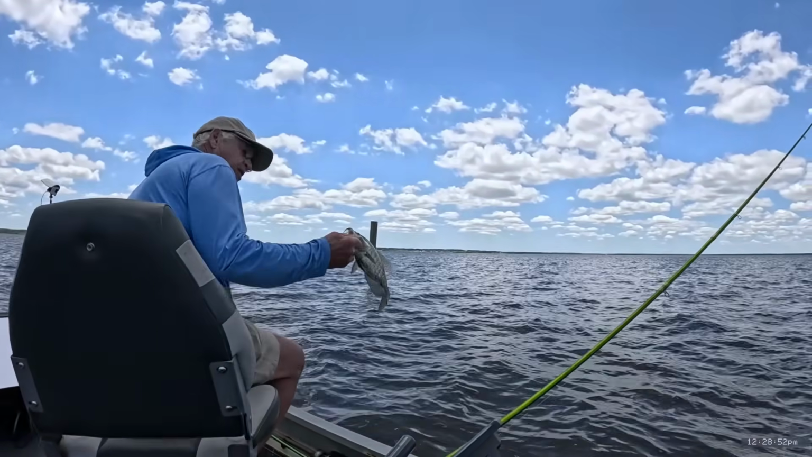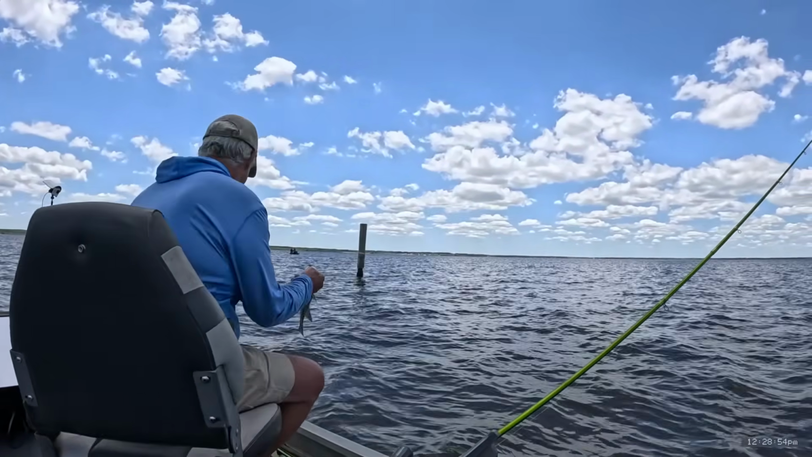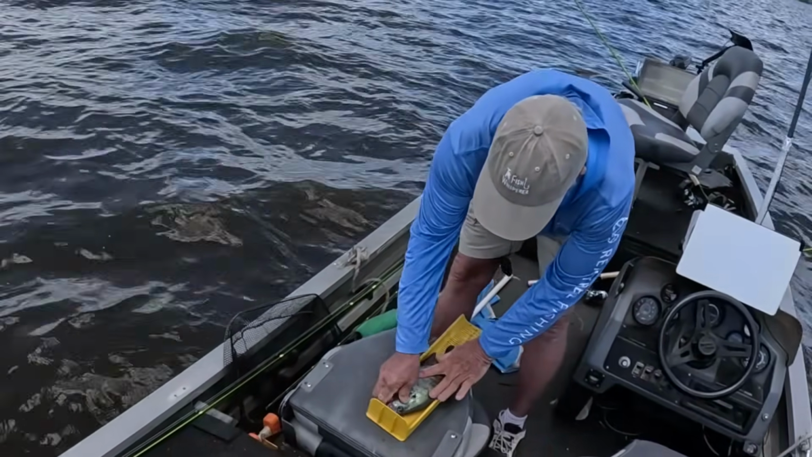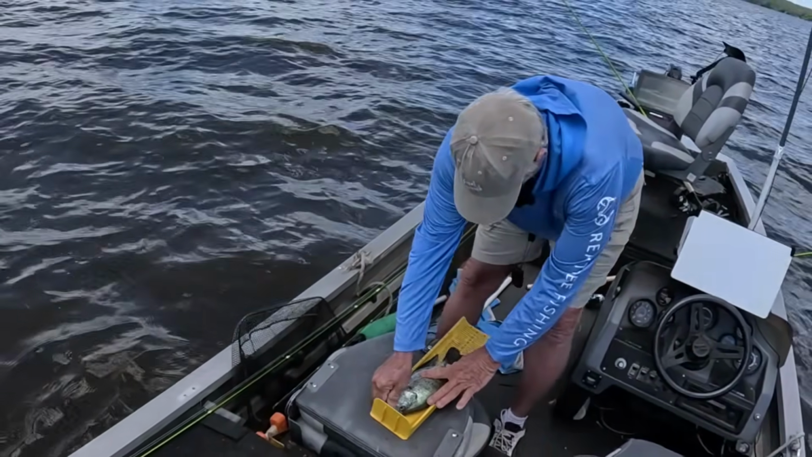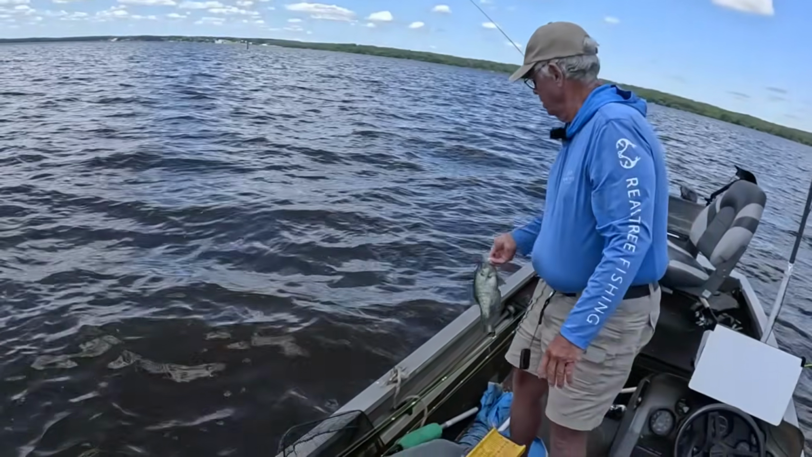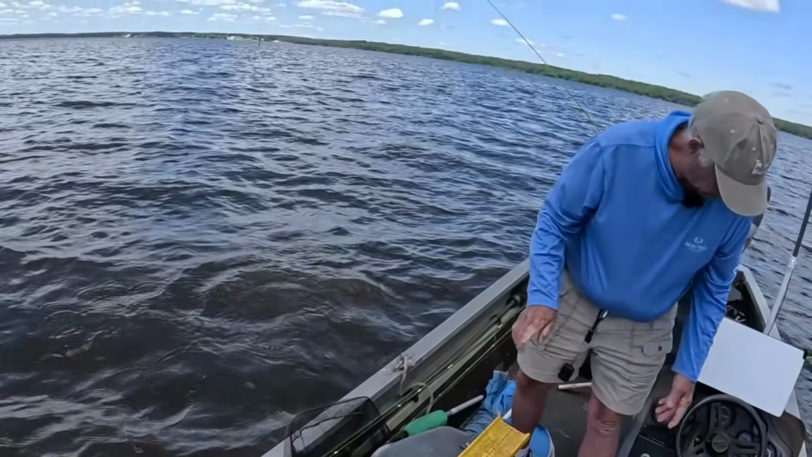Where's your fish? He got a little black on him right there. He's been down a garden bed. That fish is 12 and a half inches long. It's a good fish right there. Put him back in the water.